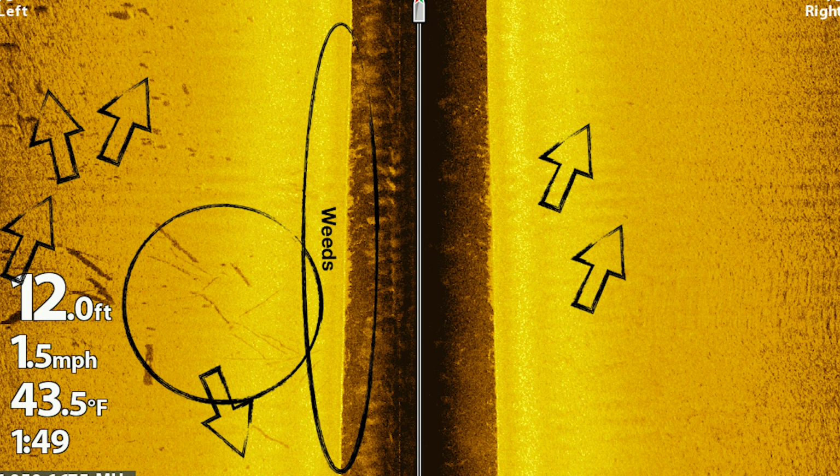There's a little bit of chunk rock off my left. There's some old logs and cribs off my left, and there's also a big pot of fish right there. Just a lot going on down there. Yeah, a lot going on in this screenshot.